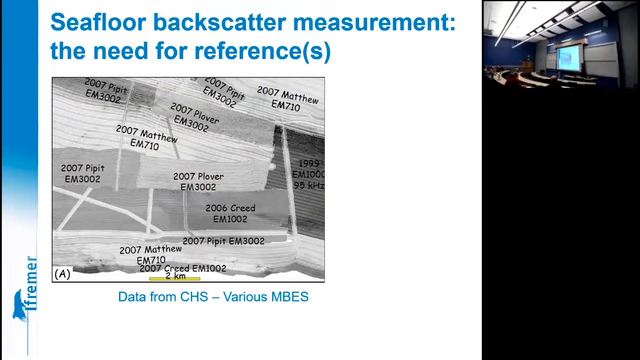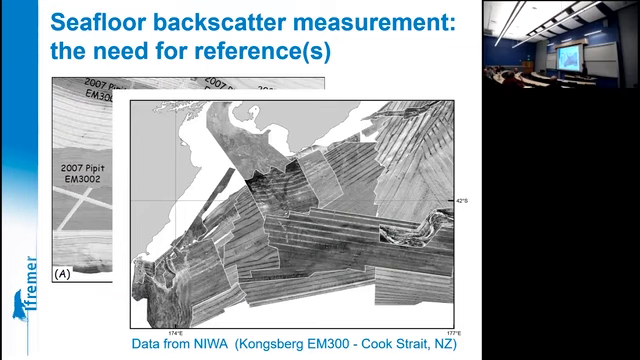That's the first example, which gathers as a mosaic a number of historical data from CHS. Well, it's a bit cheated because the sensors presented in this mosaic are quite different from one another. The frequencies are different. Maybe this one is more dramatic. This is taken in New Zealand by one ship and one echosounder. Well, it's along the years, obviously, so the sensor may have evolved. Nevertheless, well, this is scary.